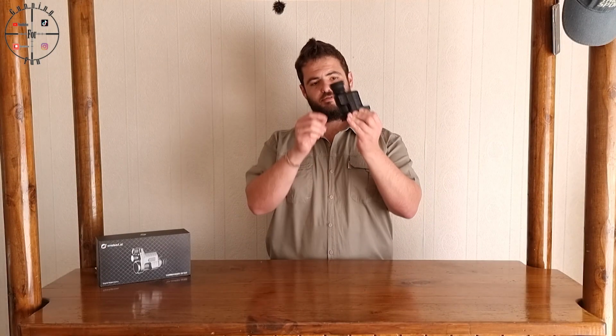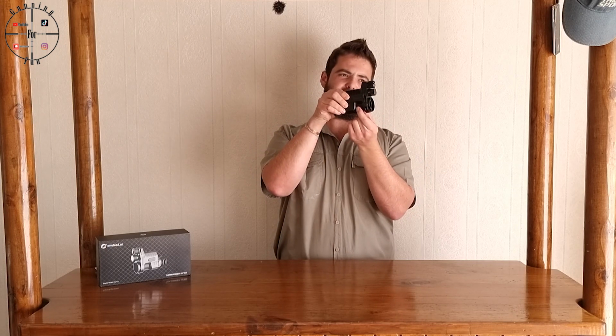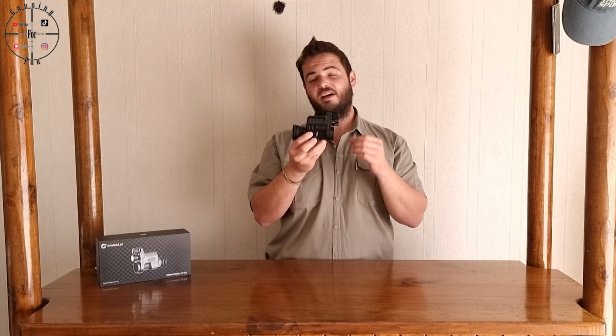As I already told you in the beginning, there is a focus wheel at the bottom that you can use to look far or bring the focus in closer if you are putting it on your scope, because the scope's eye relief is pretty close, so you can use your focus wheel for that. And there's also a focus at the back for your eye relief, or for this unit's eye relief, and for the blur and stuff there to get that right.